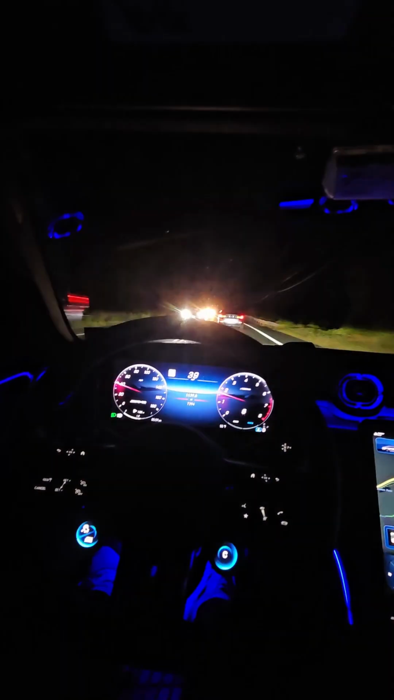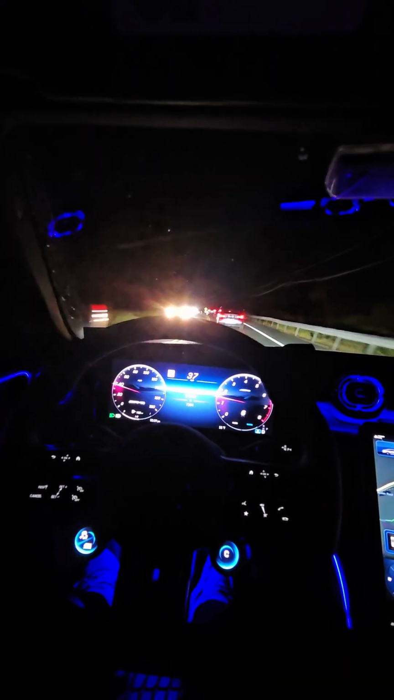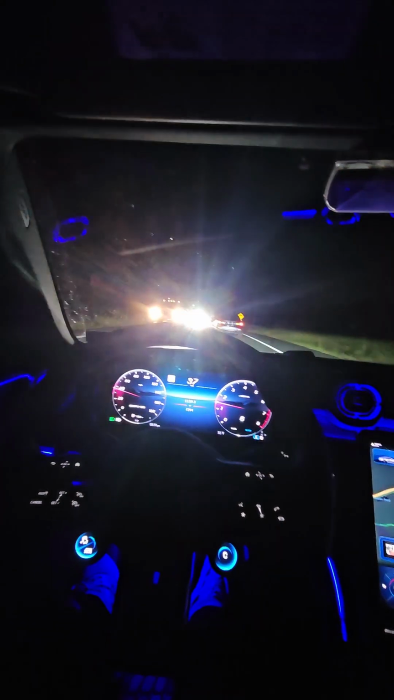It's rear wheel drive bias, and you got 450 horsepower, give or take. In this thing, a little less, right? 443, whatever it's called. But that's a lot of horsepower. People don't realize, because nowadays 300 horsepower seems like nothing.